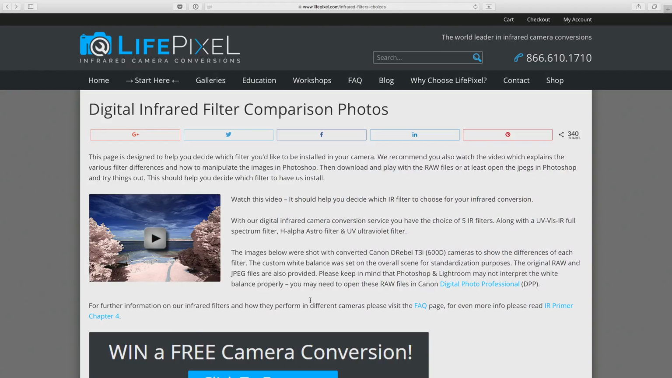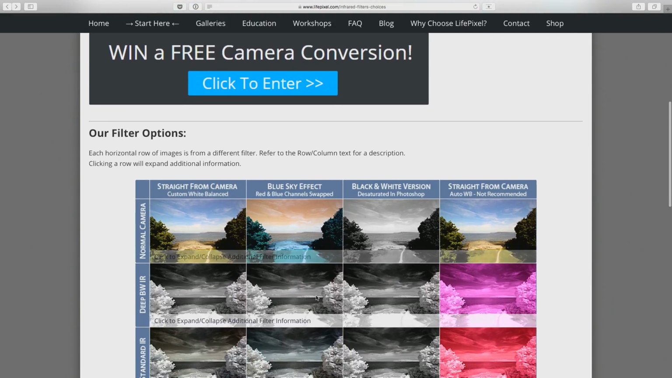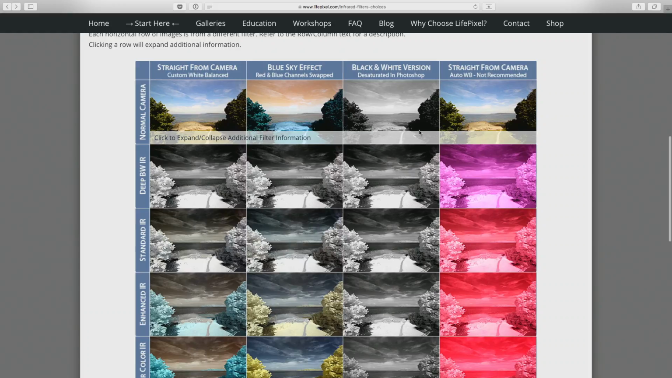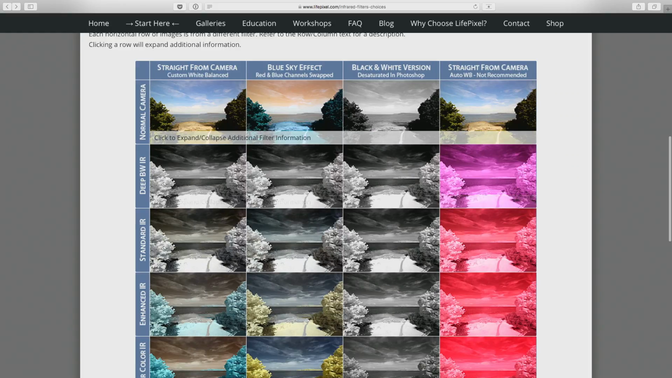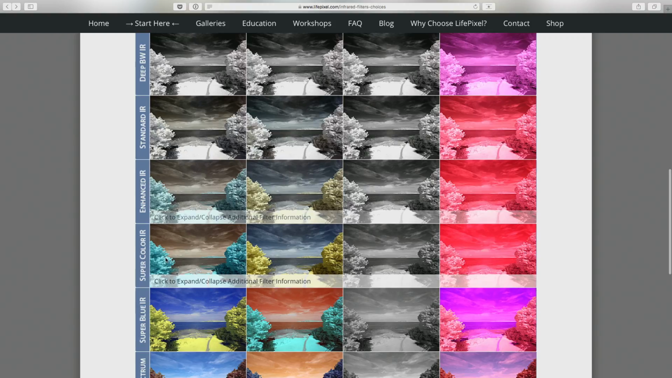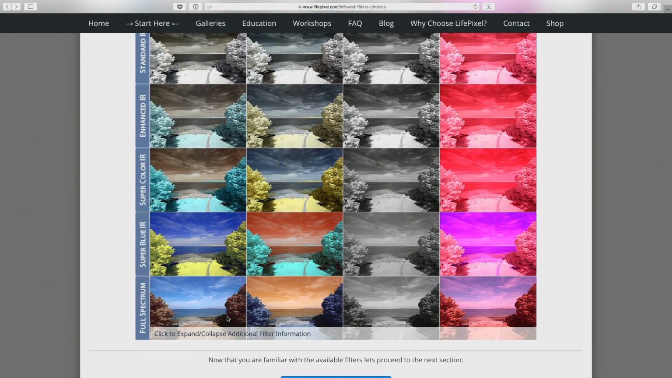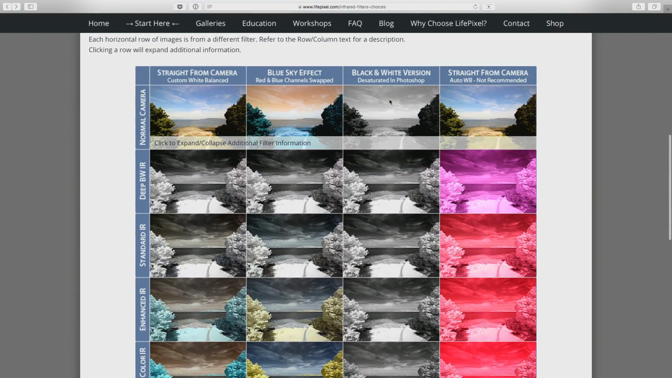But effectively, what they do, as I said, is they remove the filter that is on the sensor and replace it with their own. And you can have it converted a variety of different ways. This is just a little grid they have showing different conversions and different effects. Here's a normal camera at the top, and then you've got the deep black and white infrared, the standard infrared, enhanced infrared, super color, super blue, and full spectrum IR. So a variety of different infrared filters. And then it shows you some of the things here that I found very interesting, and I'm going to show you part of this today.